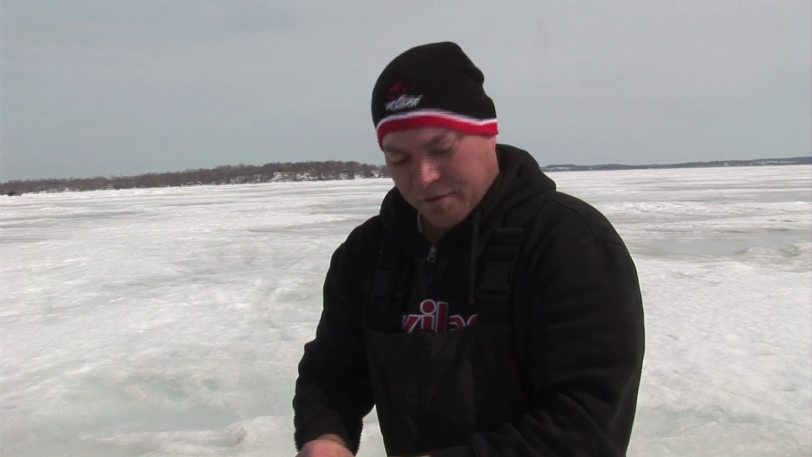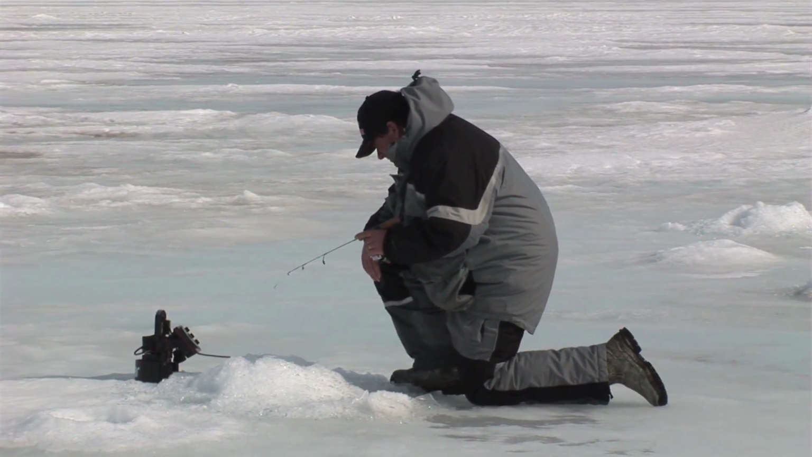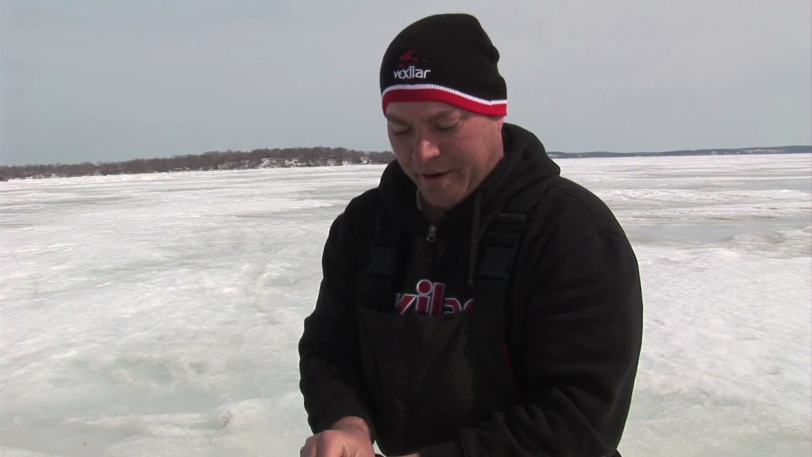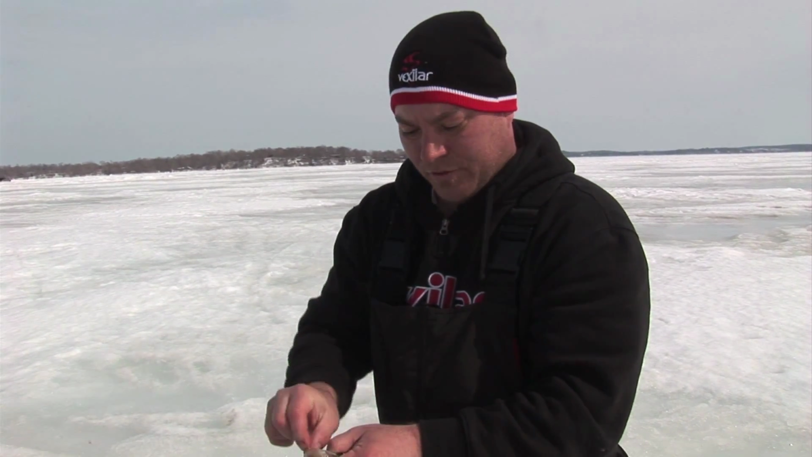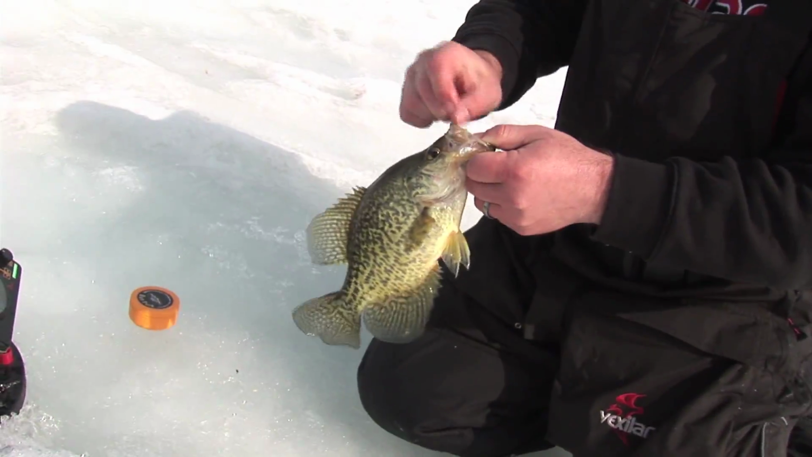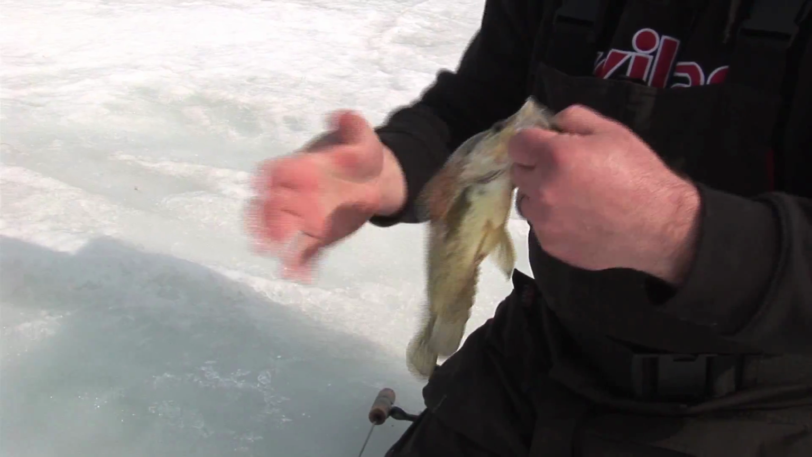That fish was below the bluegills again. Typically these crappies have been coming in higher, and what we're finding today is the bluegills are a little bit higher, and we have to try to get these lures past the gills to get down and effectively target the crappies. Again, these rattle spoons really seem to be doing the trick.